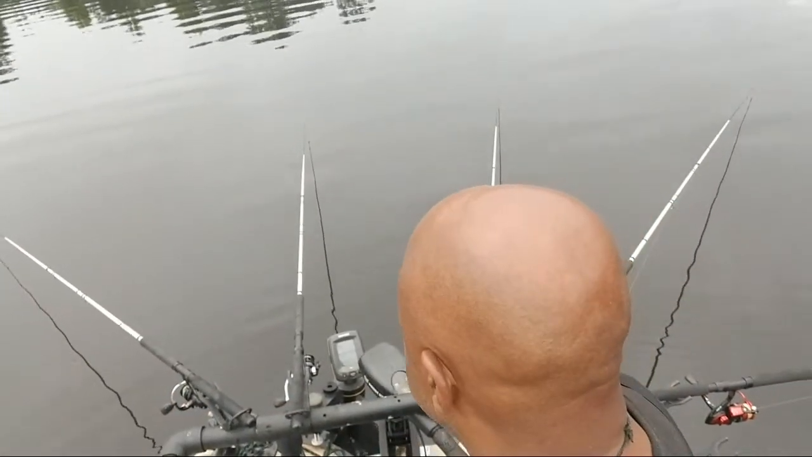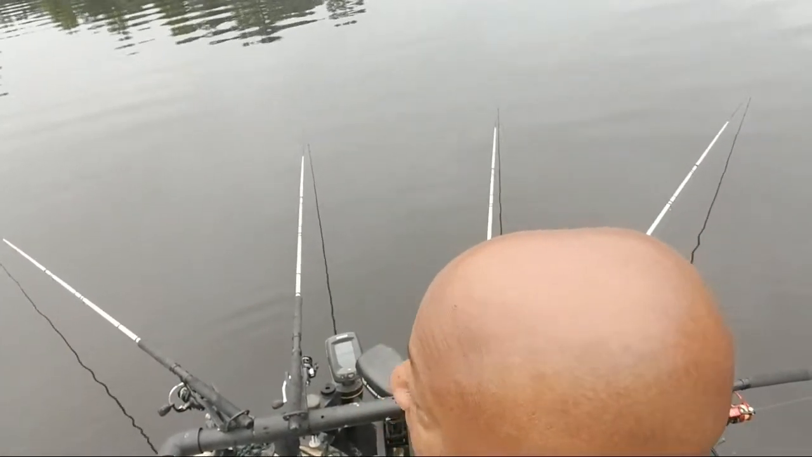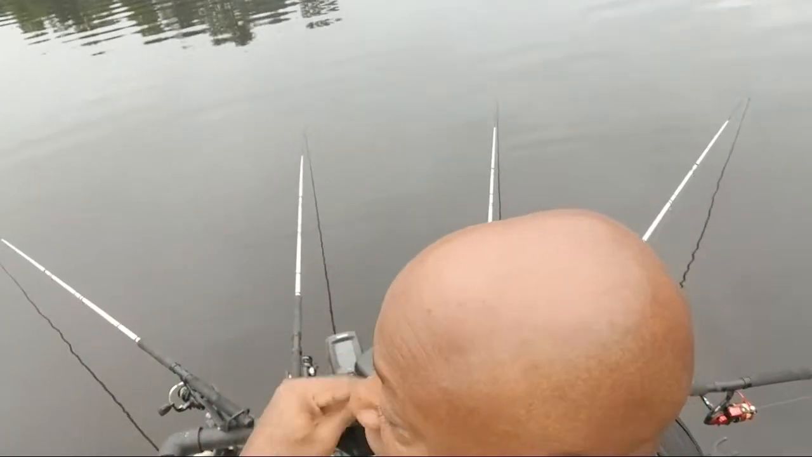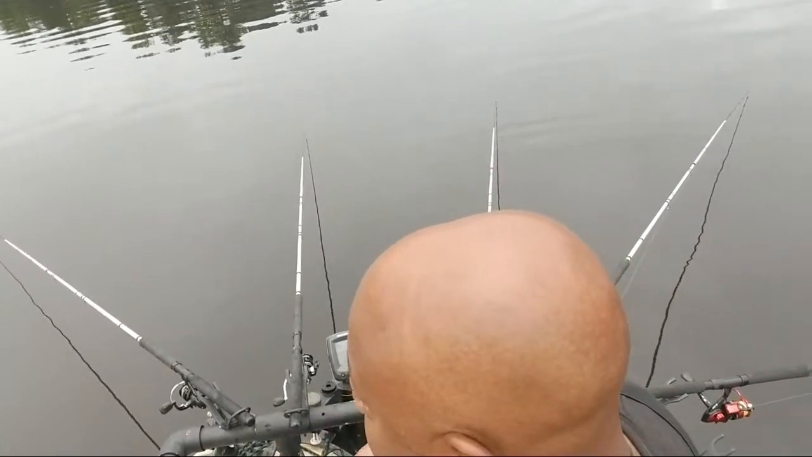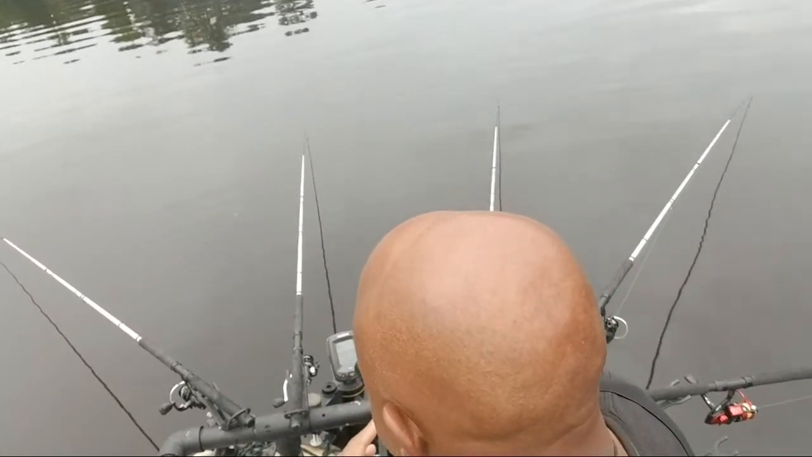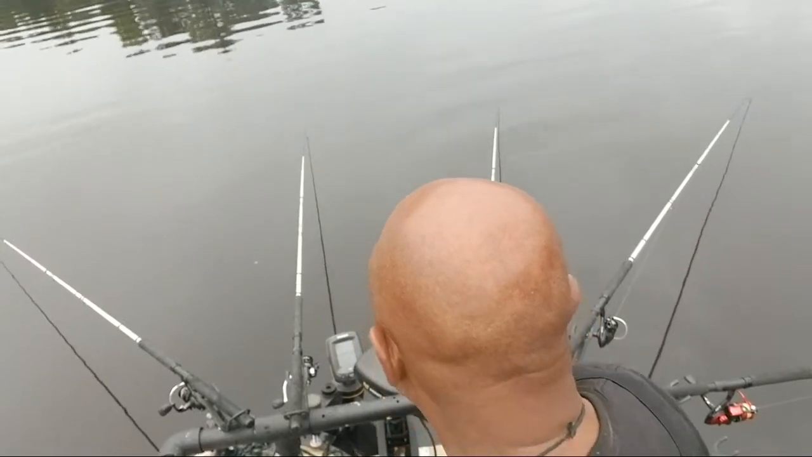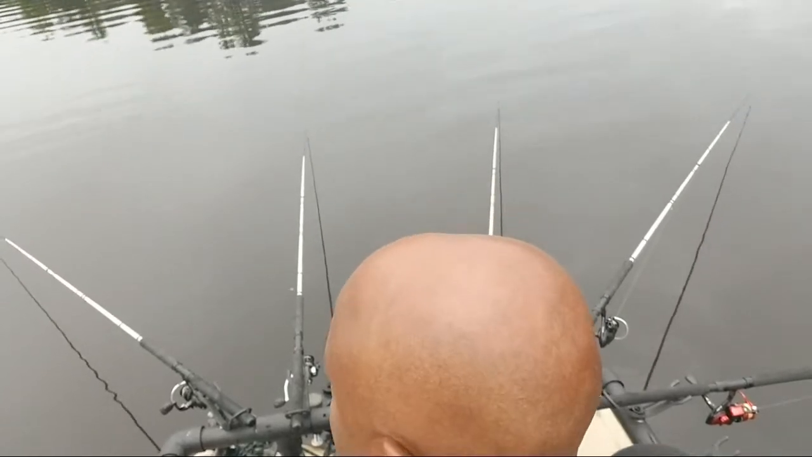Water temperature? Back here in the back, it's 77 degrees. In the middle where we just left, it was 79 degrees. You see how this water temperature is changing that fast? 77 back here. Unbelievable.